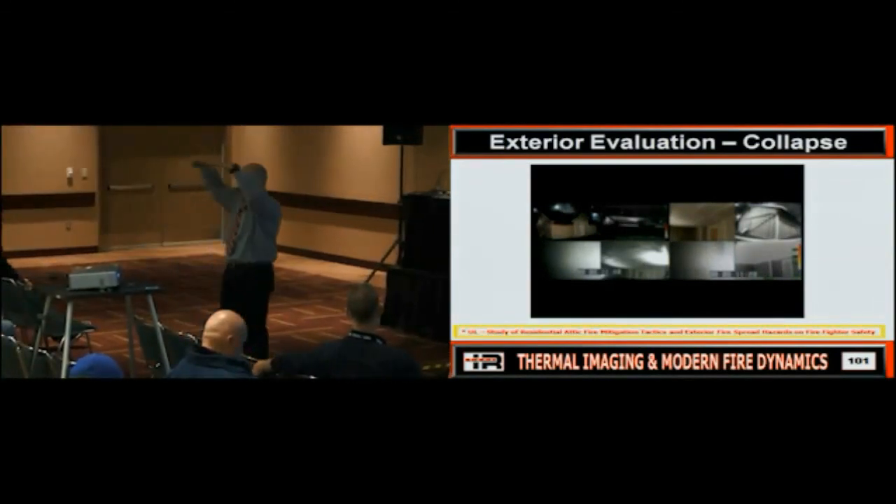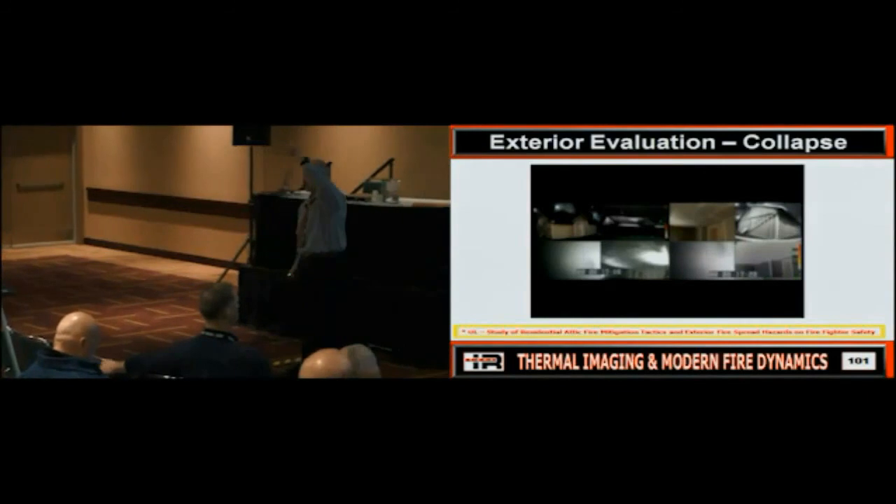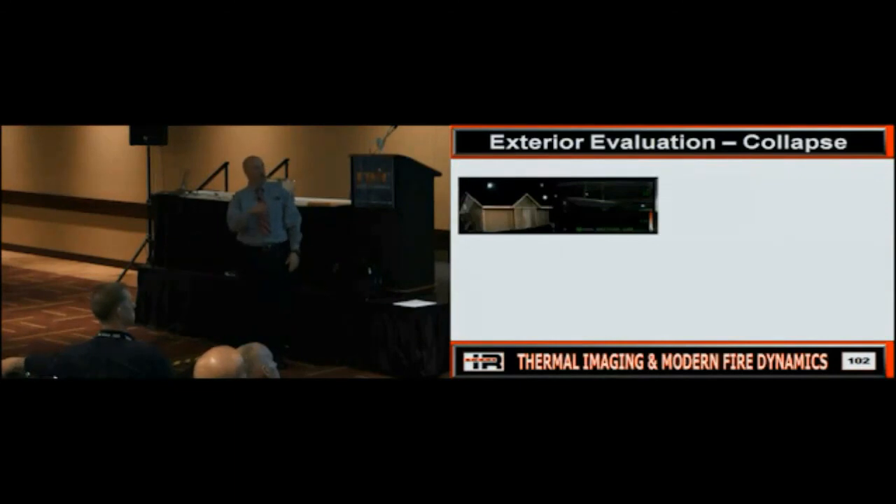Because that box is built to be insulated where? At the ceiling. You don't have the insulation where? Outside on the roof. Is everybody good? So make sure you think about that when we're looking at attic fires. Because when we look at this, this is how we start. Very light smoke, but notice what? What kind of construction is this?